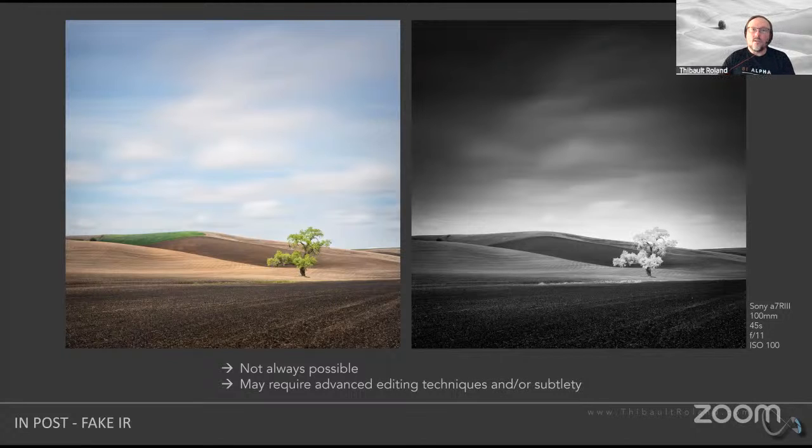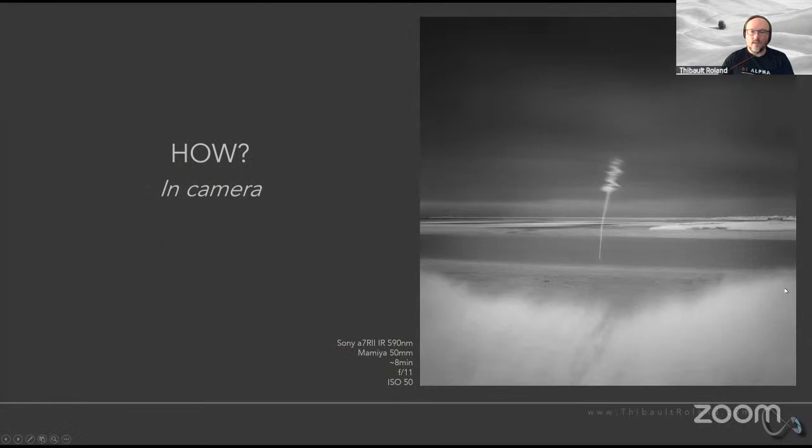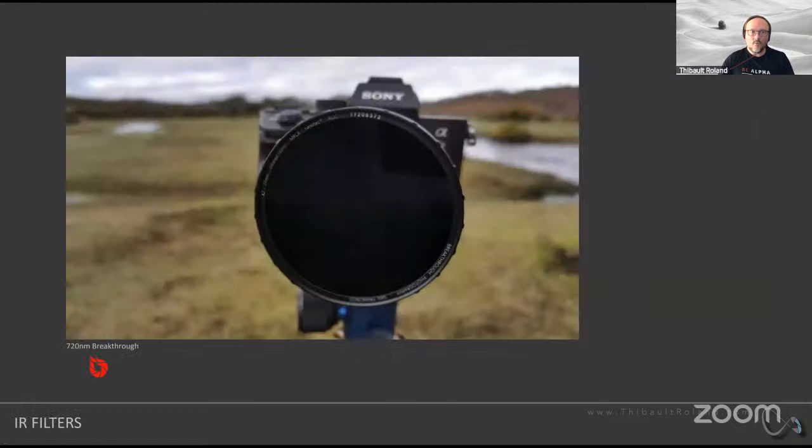So what's the best way to actually capture infrared images right from the start? Well, there are ways to do this in camera. The very first way to do this in camera is to use a filter, just like a filter that you would be using to protect your lens from UV or shocks, or a filter that you would be using for long exposure. Same type of filters that can be screwed on the lens, or that you could actually use with a square filter holder, for instance. Either one of those two will work.